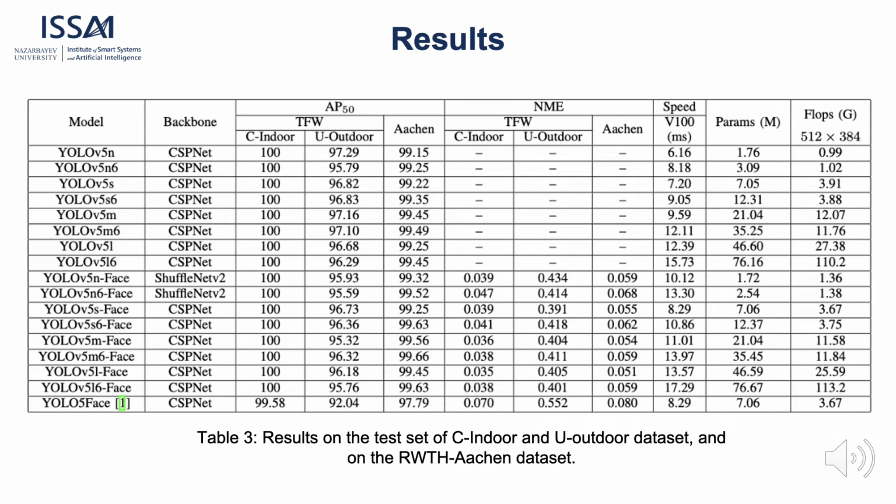Using the facial landmarks as an additional supervision signal provides more accurate results in detecting large faces. All models successfully detected all faces in the controlled indoor set. The most accurate result on the challenging outdoor dataset was obtained by the YOLO v5N model with 97.29%. The accurate results on the IHIN dataset illustrate the efficacy of our dataset as it was not used during the training and validation steps.